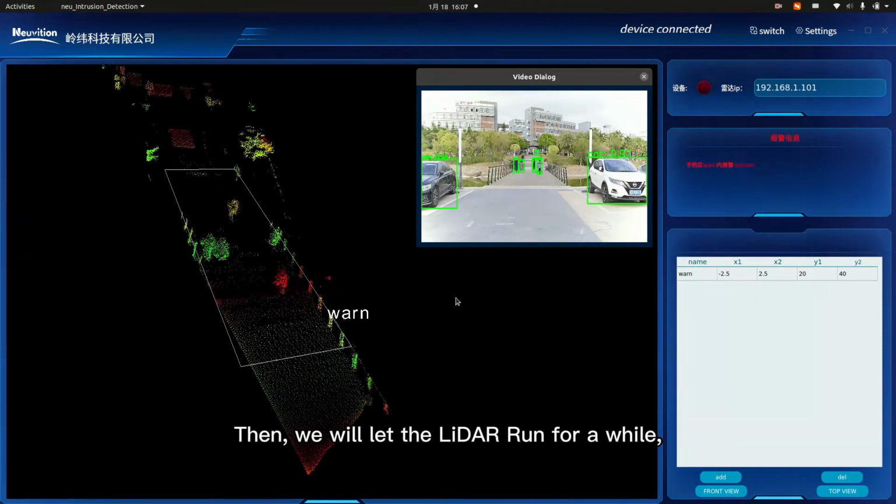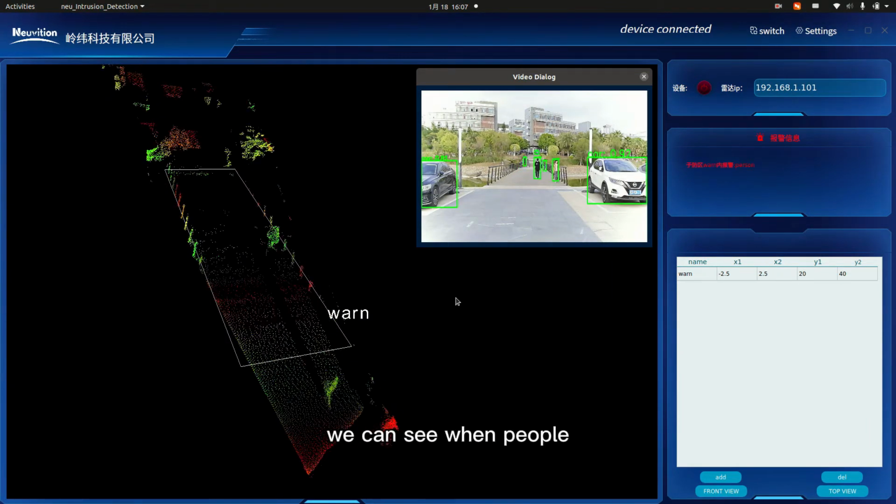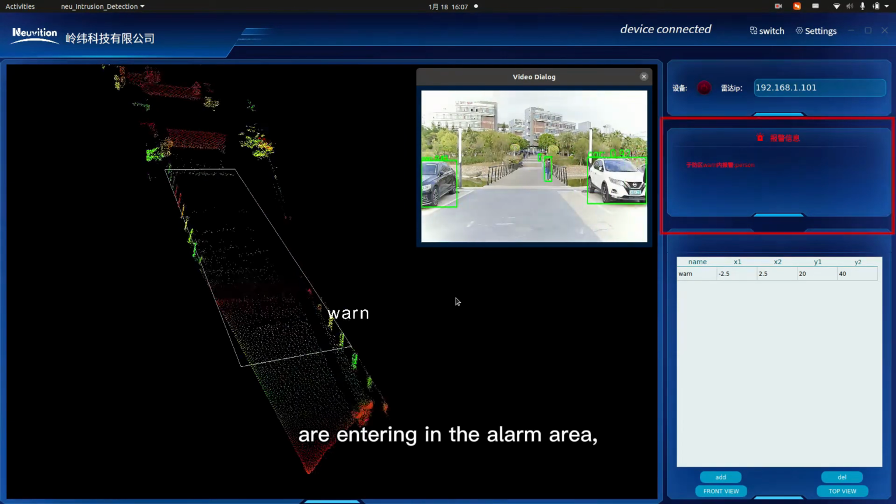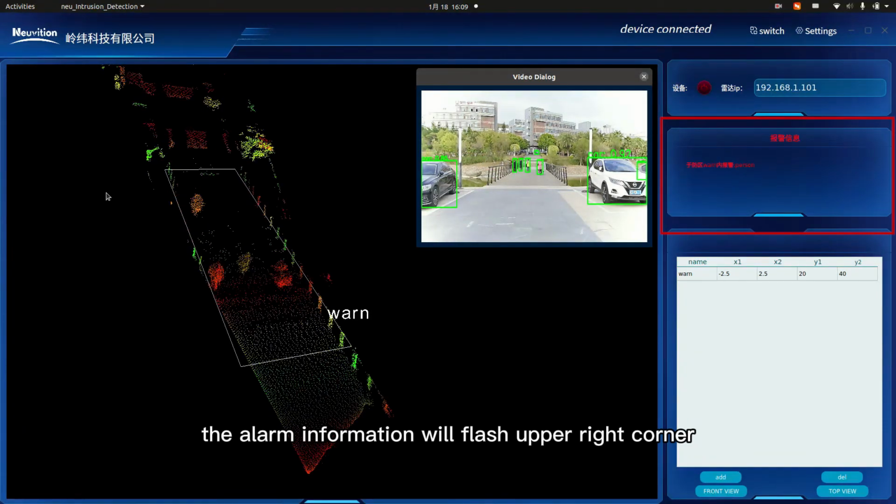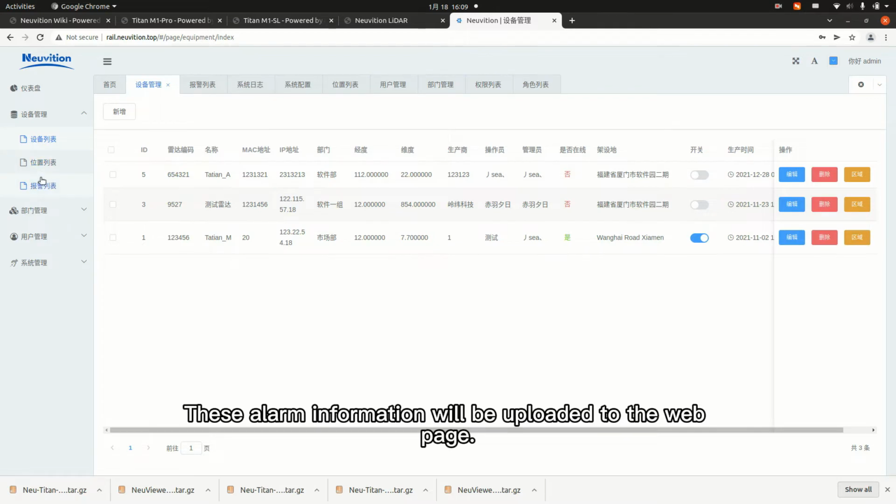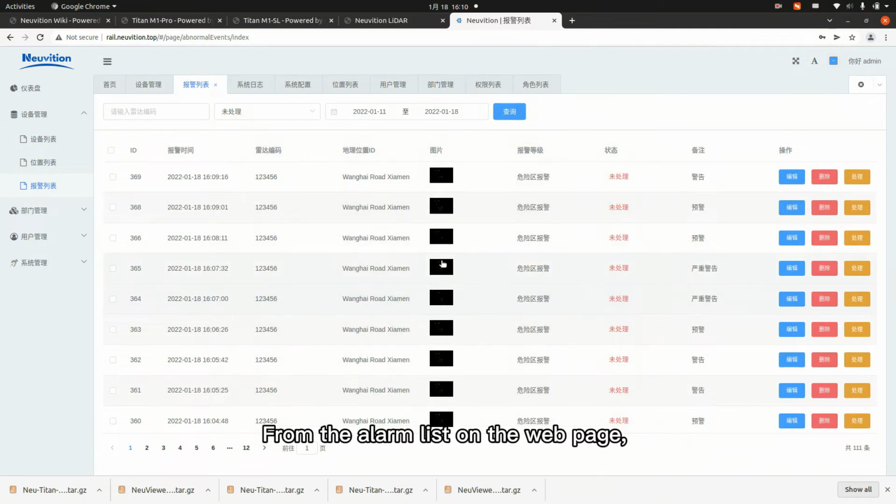Then we let the LiDAR run for a while, looking at the alarm effect. We can see when people enter the alarm area, the alarm information will flash on the upper right-hand corner to provide alarm information. This alarm information will be uploaded to the web page. From the alarm list on the web page, you can view the alarm information.